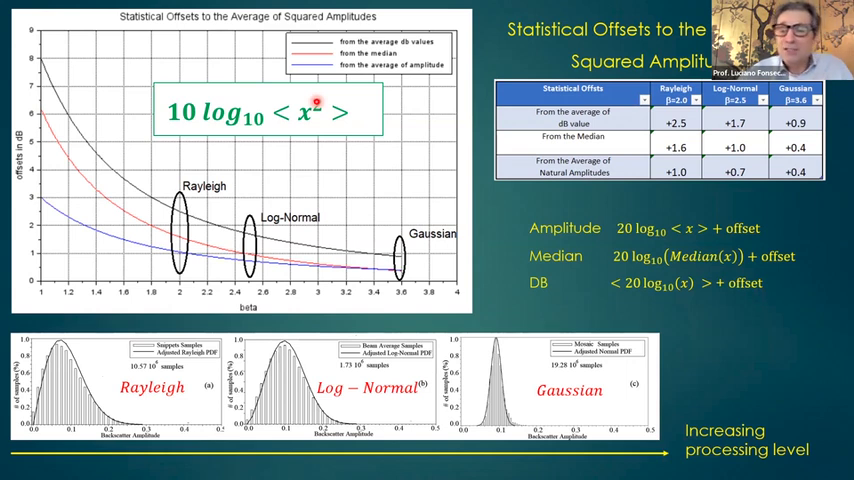This is the correct way of calculating. But intentionally or not, I do not know, you can calculate with the average of amplitudes, or with the average of dB values, or with the median.